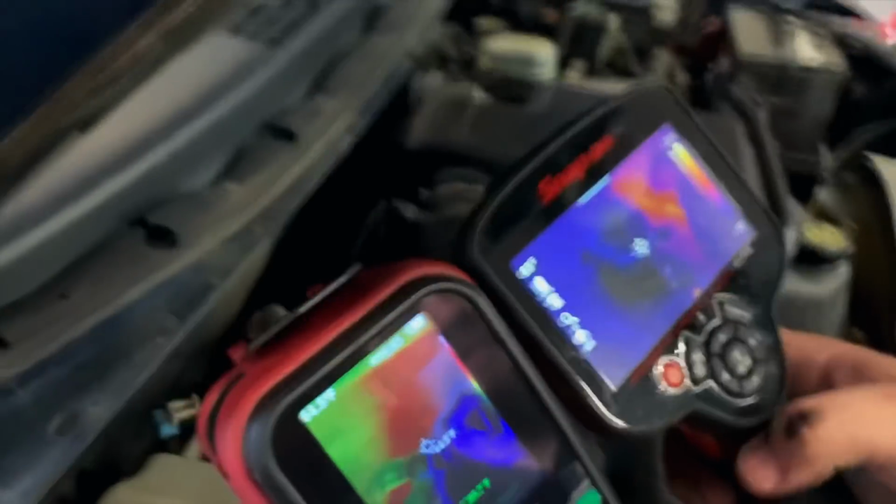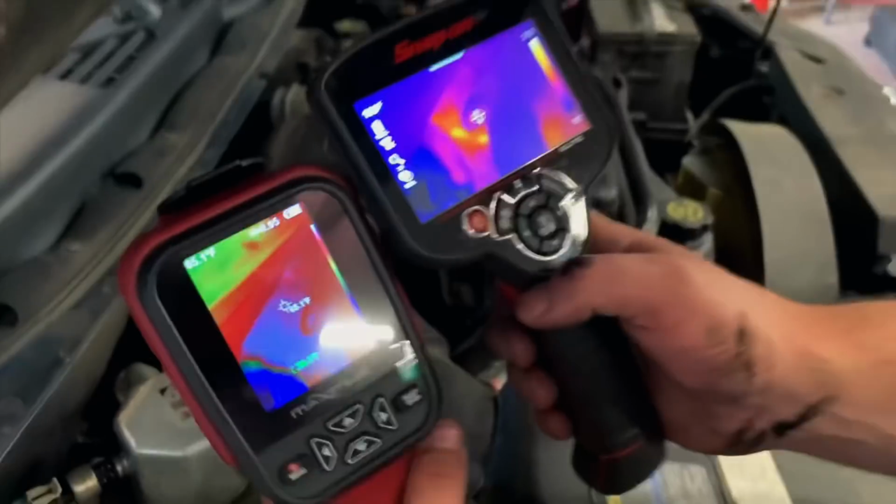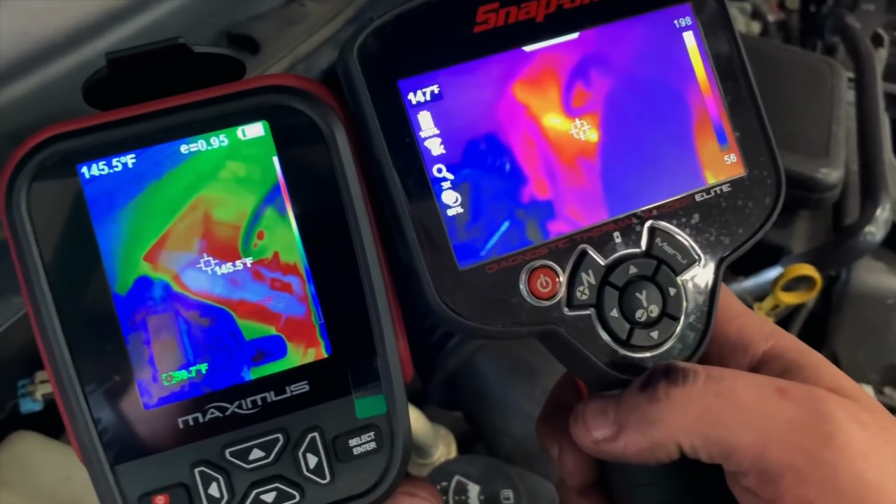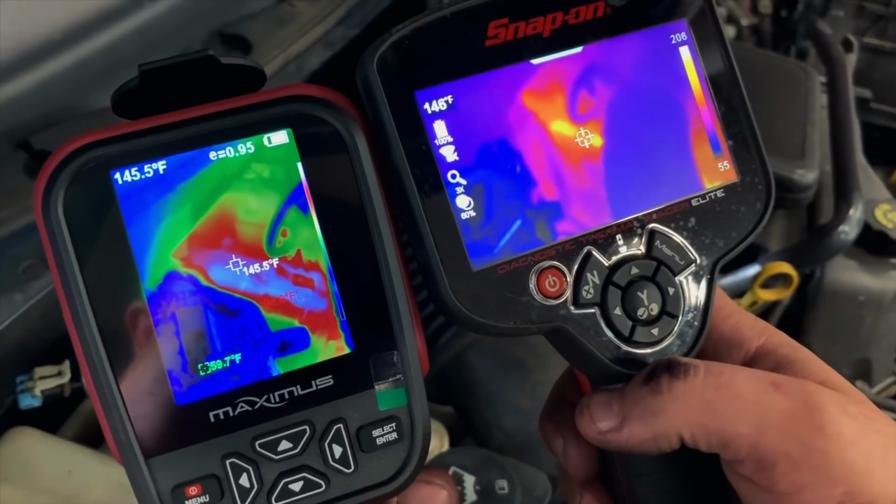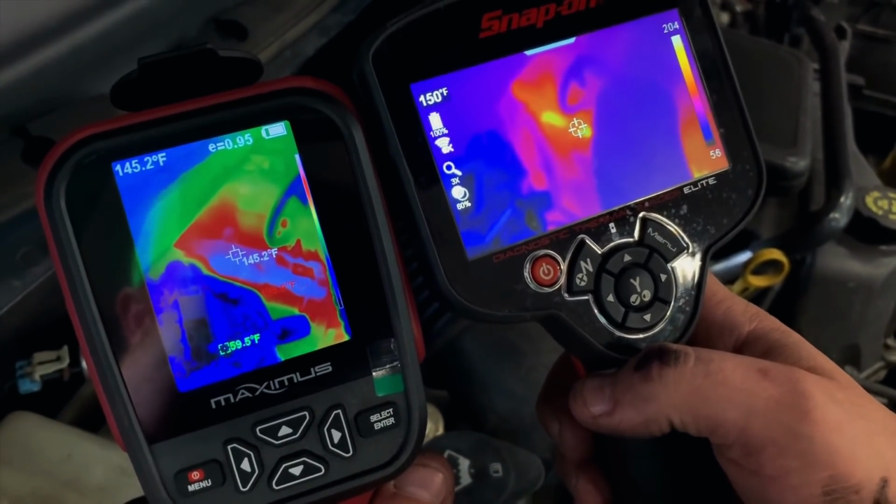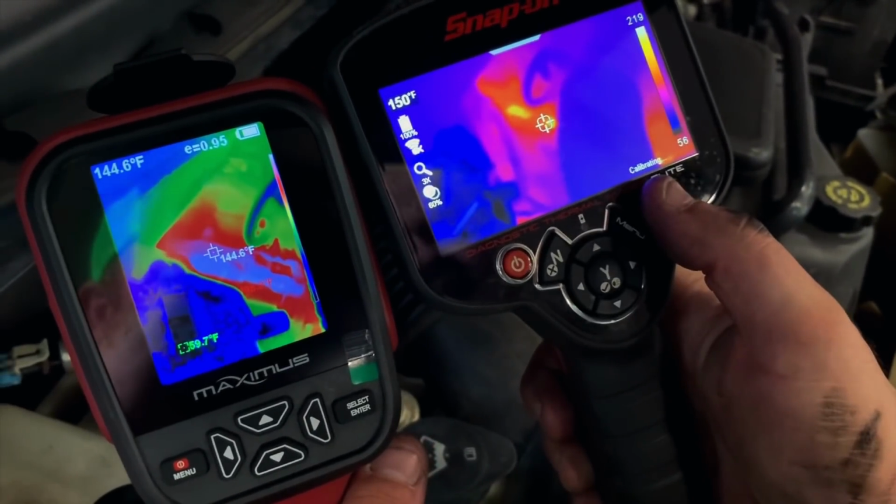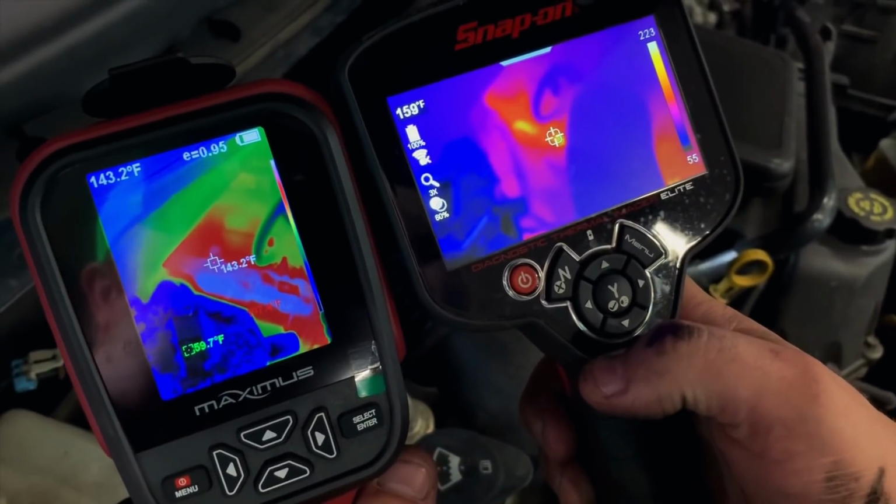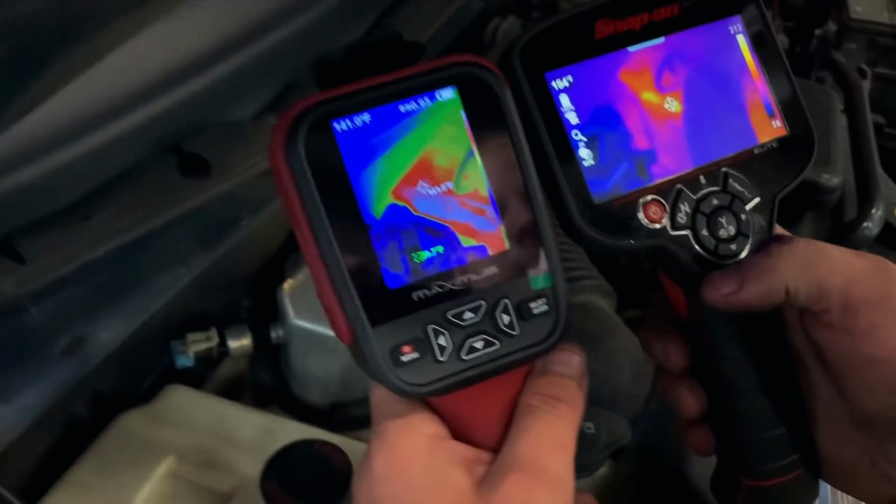All right, so let's look at some hot spots on it. We know it does cold real well. Let's look at like the exhaust manifold. Let's see if we can find both of them down there. Here we go. There you can see them. One's showing 147, 143, 145. They're pretty close to the same temperature. Like on this one, it went to calibrating. It seems like the Snap-on shows a little easier to read picture than the Matco.